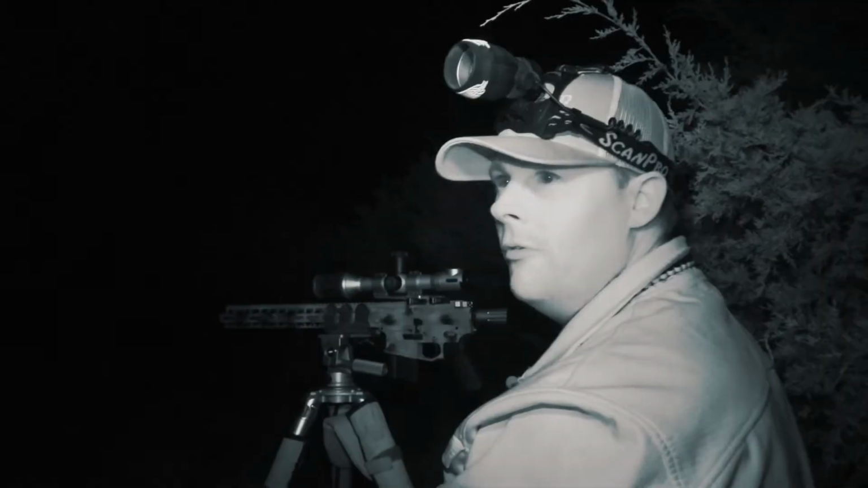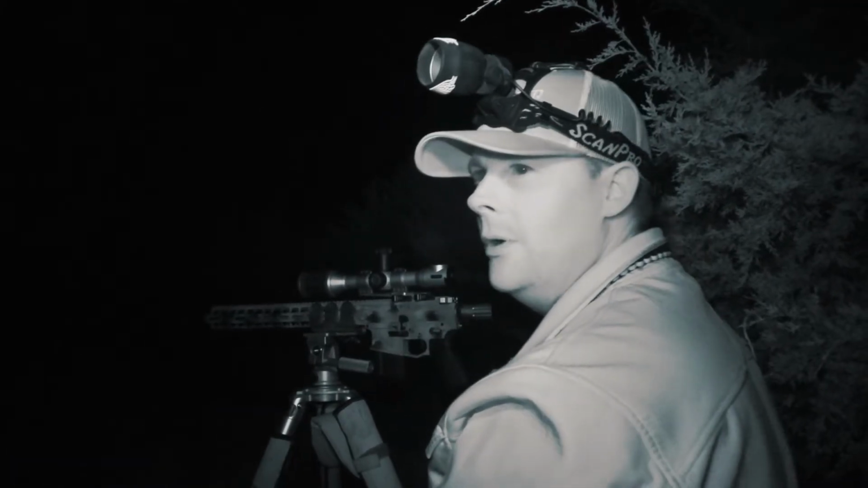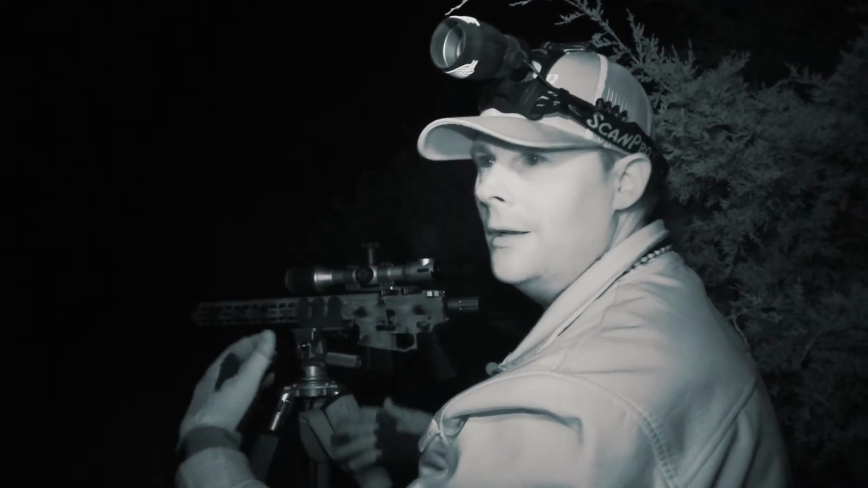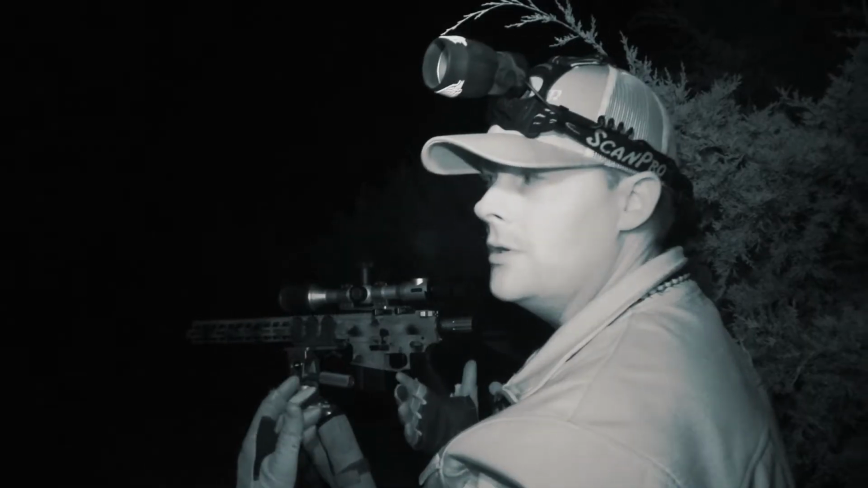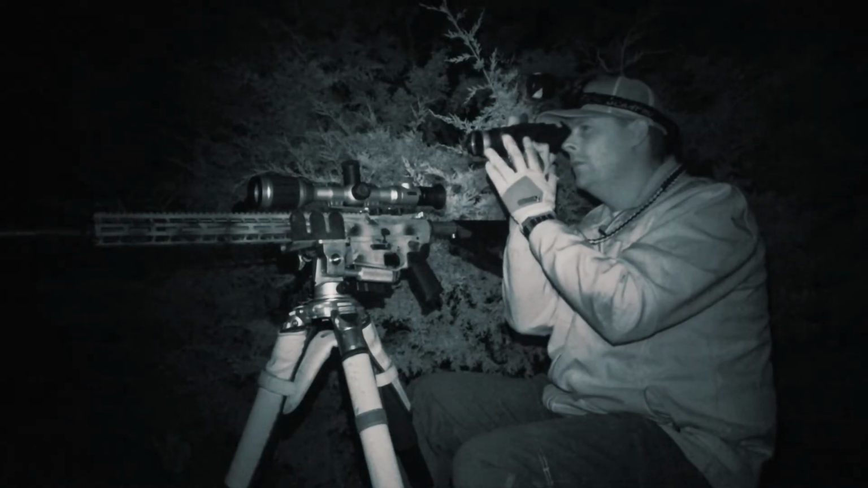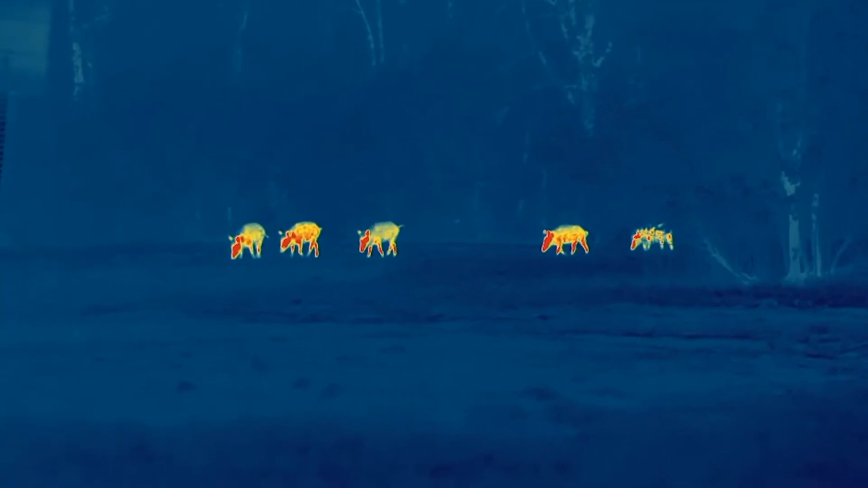I've never sat here before, so I'm not real sure which way they come from. We just kind of guessed. The wind wasn't right where the blind is set up, so honestly, we're kind of exposed a little bit, but it's our only option right now, so we're just gonna be real still and hope they come from the right direction. They're right here. Here they come.